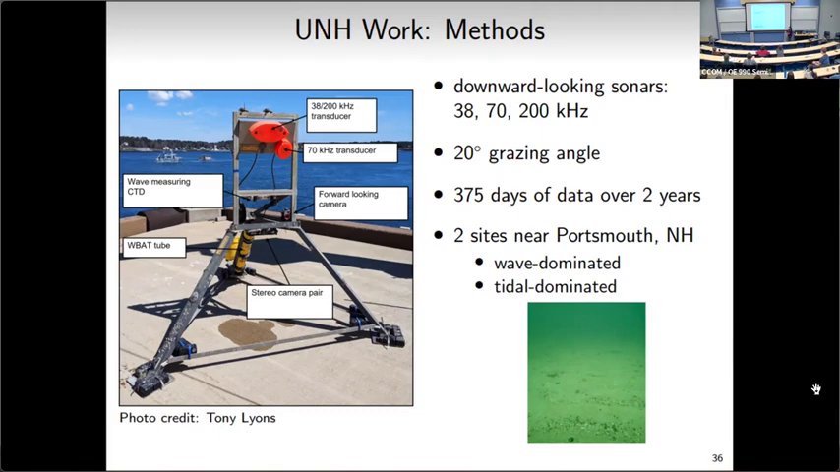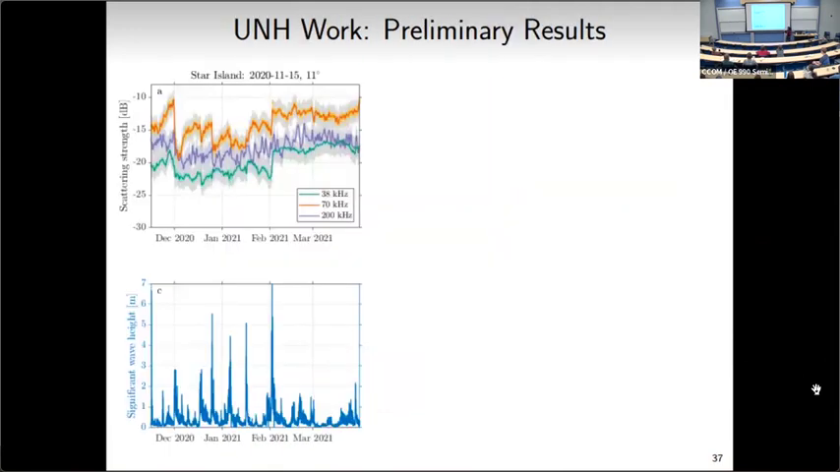And so here are some preliminary results. This is the only plot I'm going to show for this. It's very much still a work in progress. Here we've got scattering strength as a function of time for one of the deployments in 2020, and here we've got significant wave height over that same time period. The different colors are the scattering strengths from the 3 different transducers. The solid lines are daily averages, with the gray being a confidence interval.